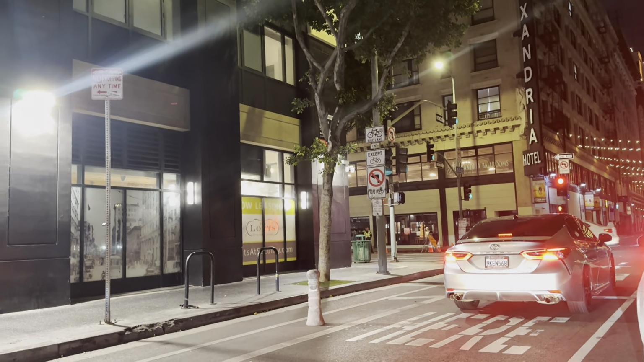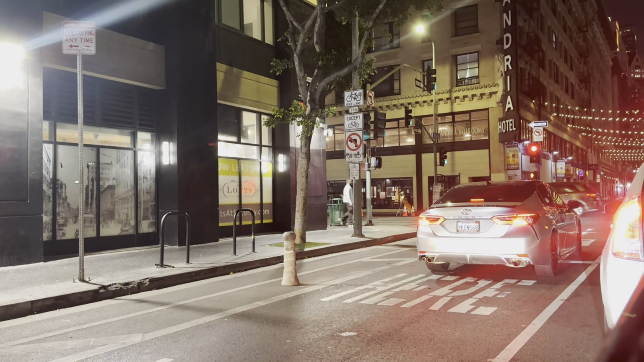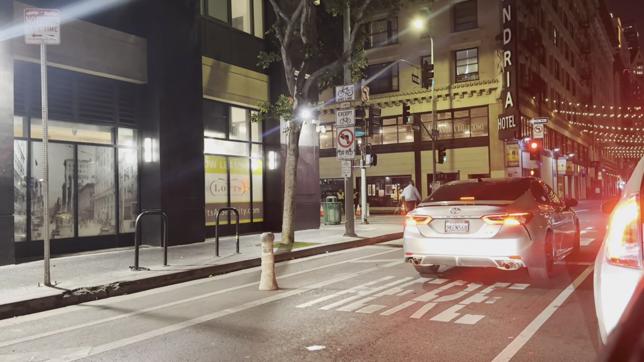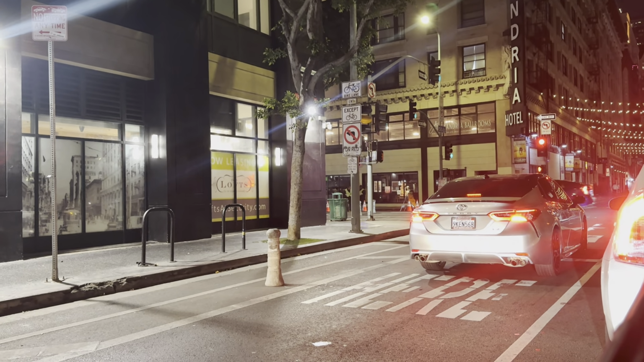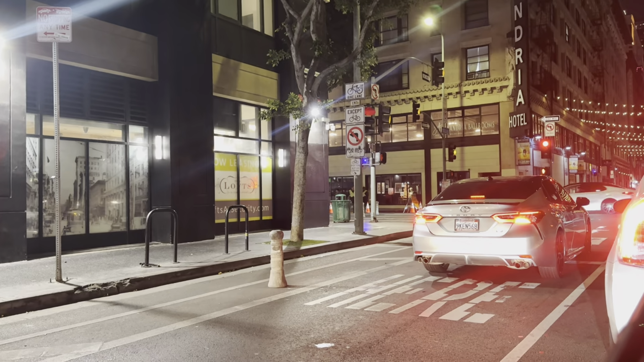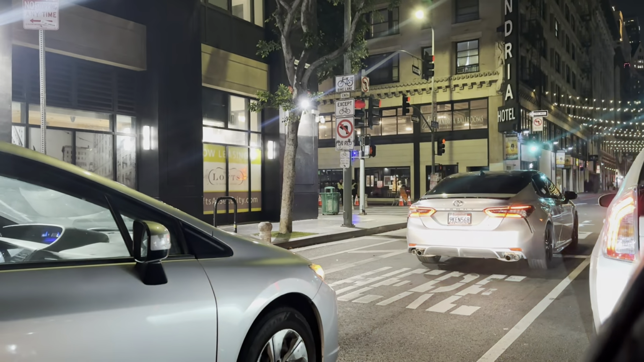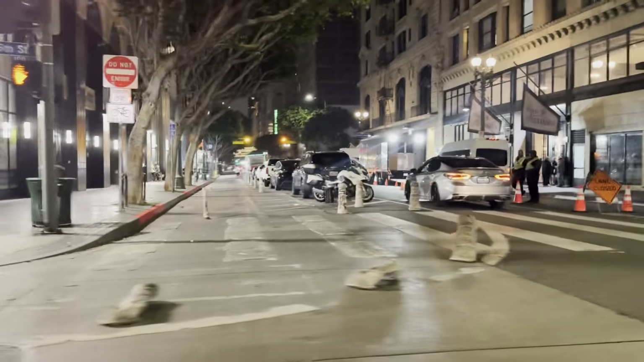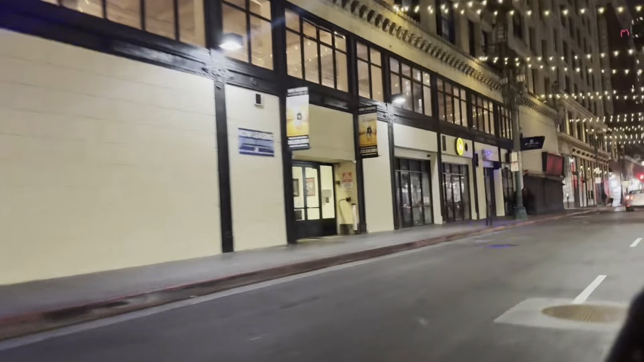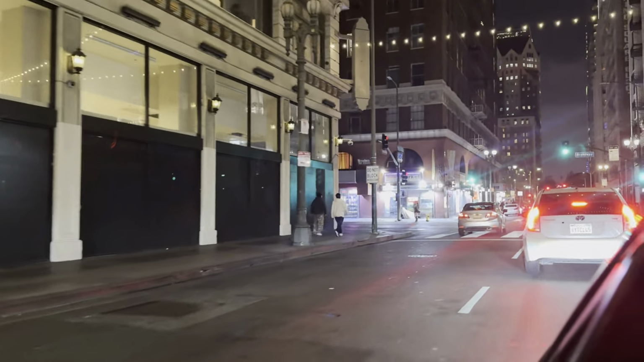Because of the amount of homeless people that are in the area or come up to the car, even just while you're stopped, like something like this, I'm going towards downtown right now. But the times where I was stopped beforehand, they actually just come right up to the car and look in the car. You have to make sure your car doors are locked. Remember, my driver's side window was down and my phone was out. So I was constantly looking in my side mirror to make sure nobody was coming behind me or trying to run up and snatch my phone, because that is very common.